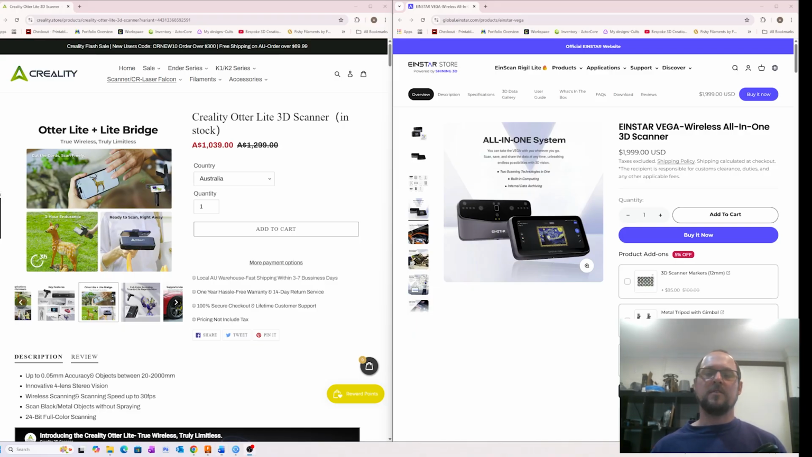So on the face of it, you might say this isn't a fair comparison. However, the Otter Lite does not come with an onboard computer and you need to connect it to an iPhone or a smartphone or an iPad or something like that. When you factor in the cost of the iPhone, we're actually getting to parity in terms of overall expense. However, obviously most people already have a phone, so the Creality Otter Lite does end up being a cheaper option.